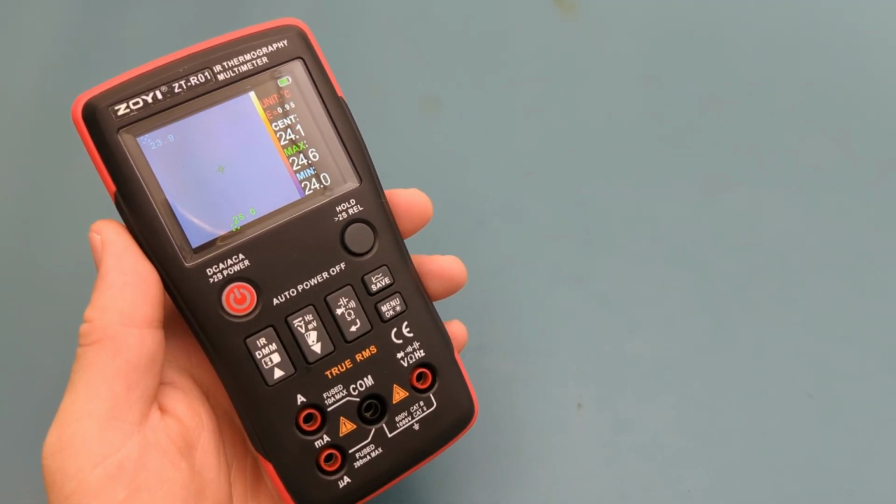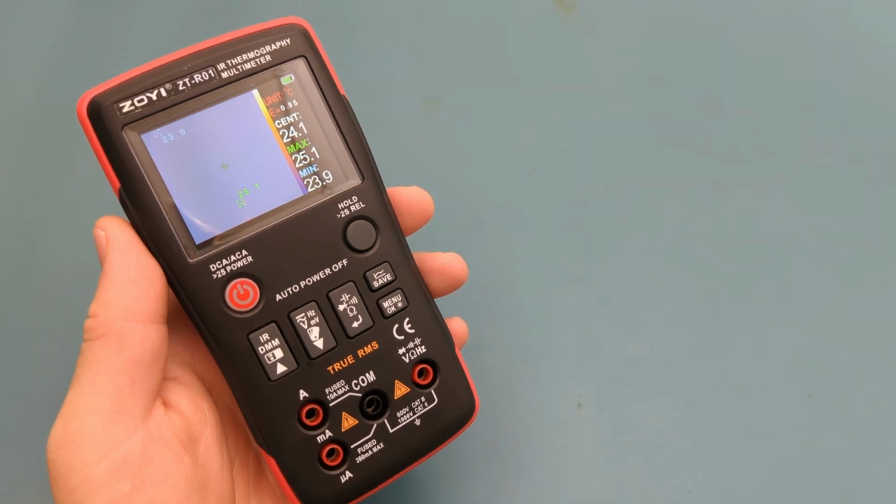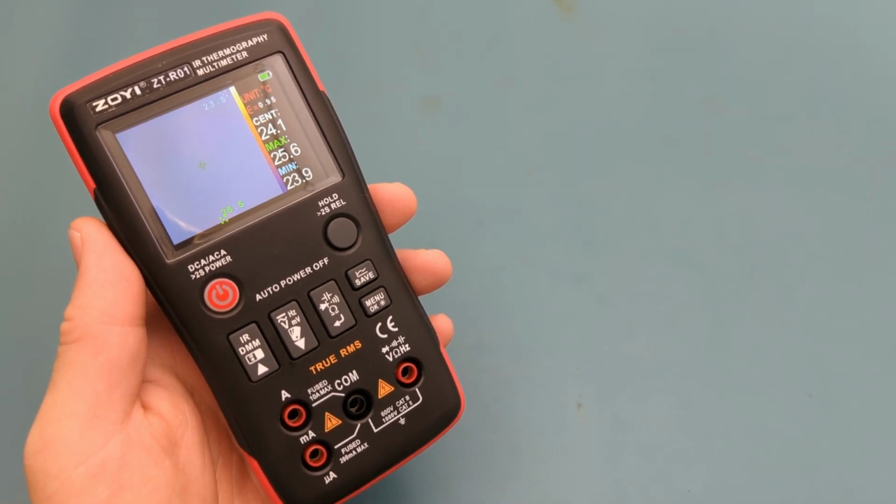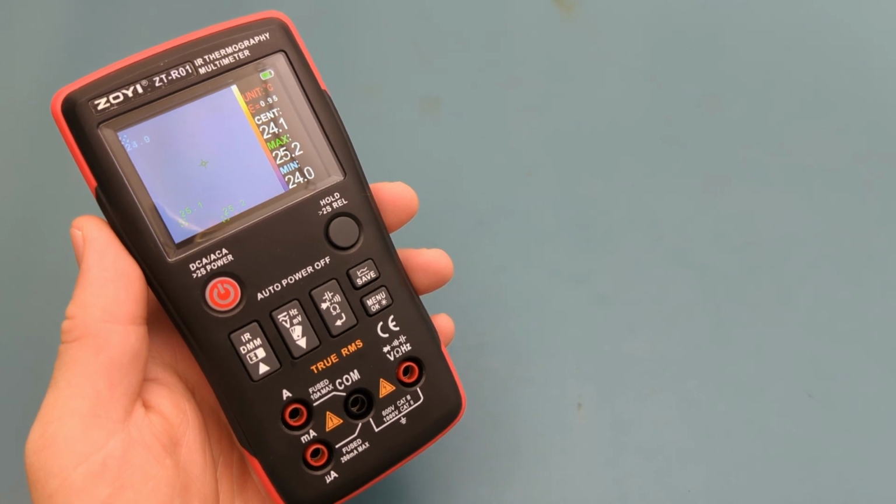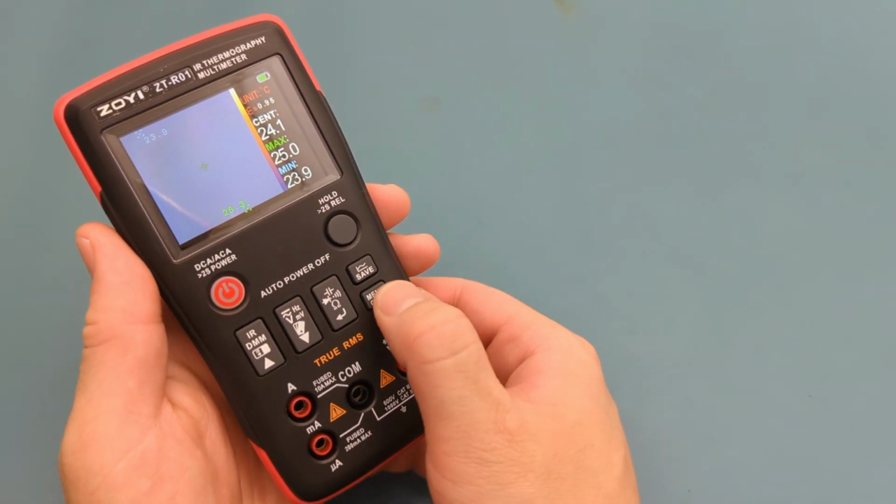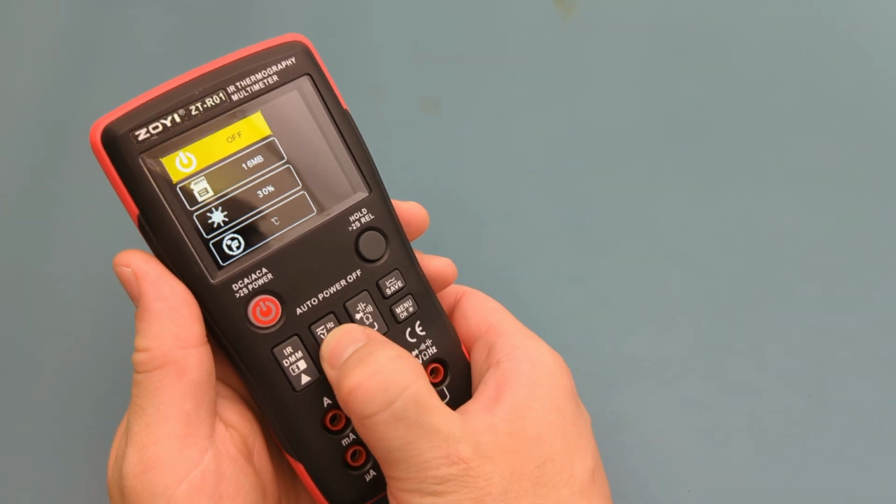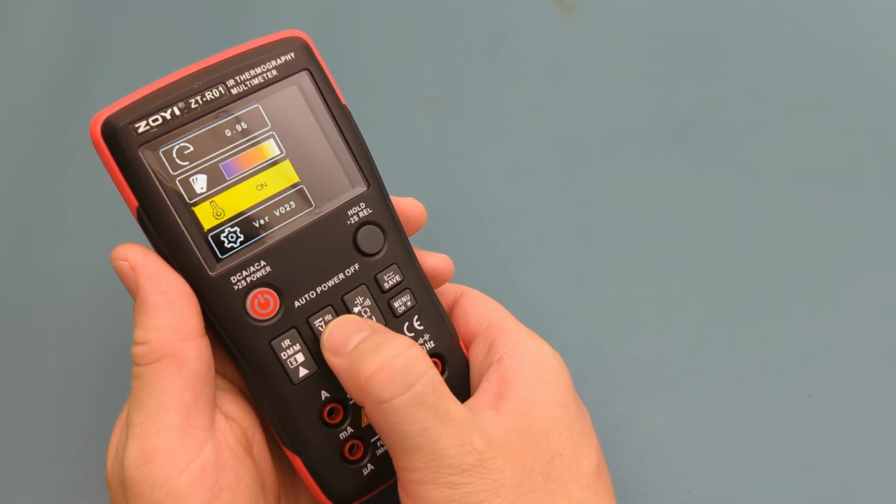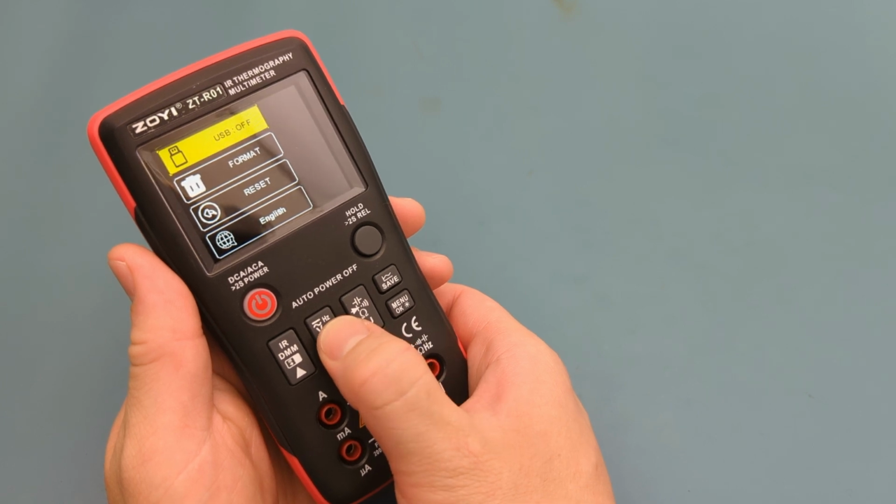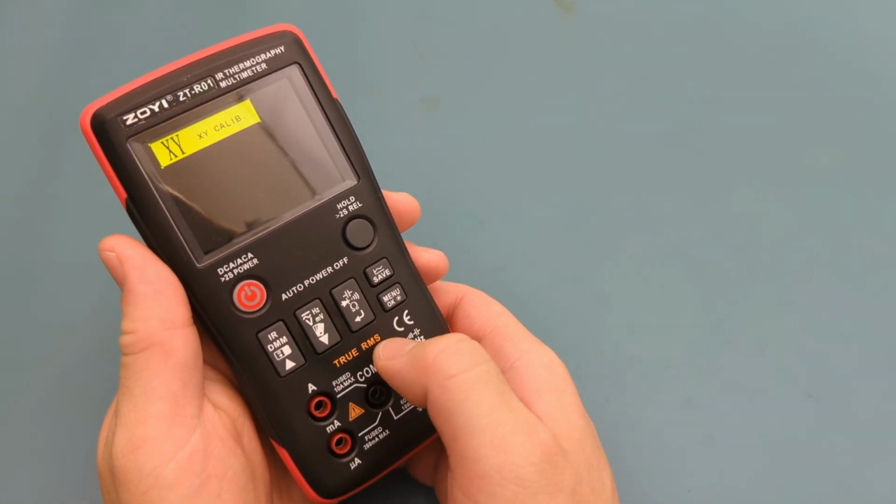This meter is factory calibrated at a distance of 50 centimeters or 20 inches. If you plan to have the object closer to the meter, you want to calibrate the meter so the infrared light and visible light are aligned. Press the menu button. Keep pressing the down arrow until you see XY calibrate. Press the menu button again.